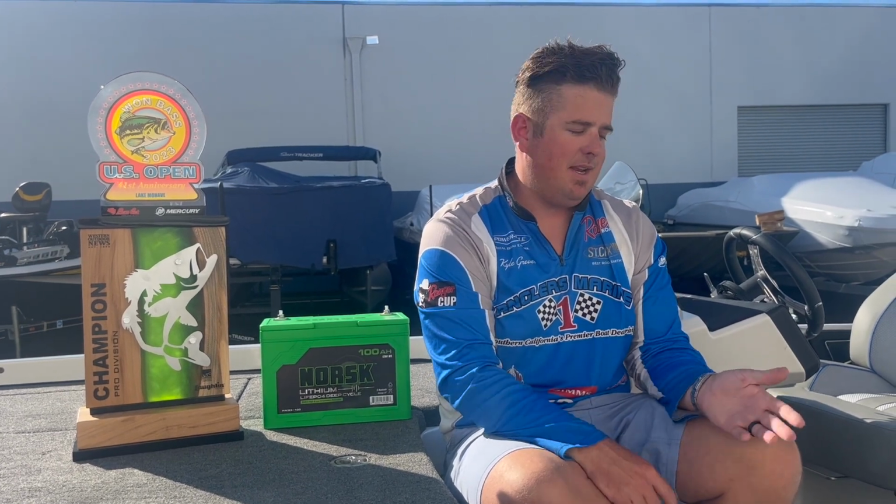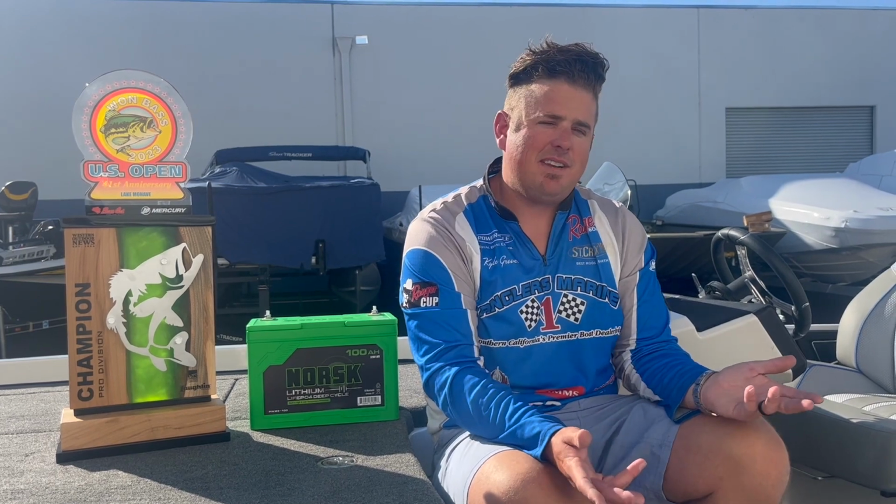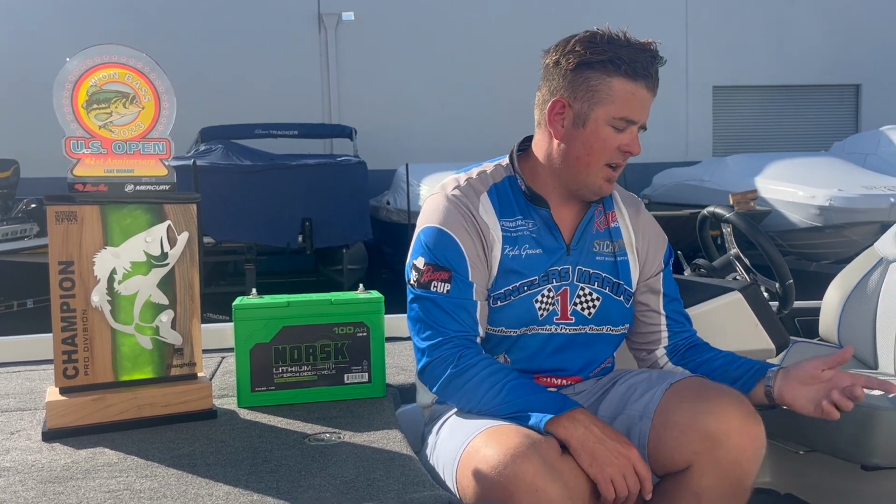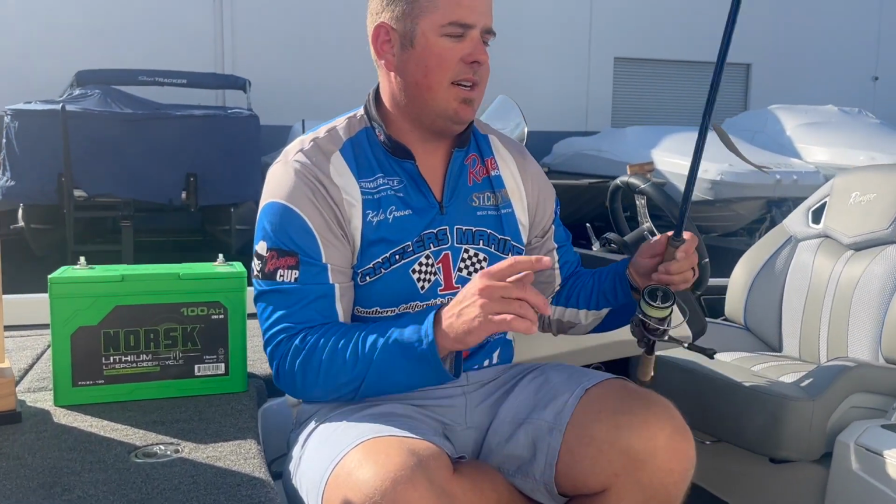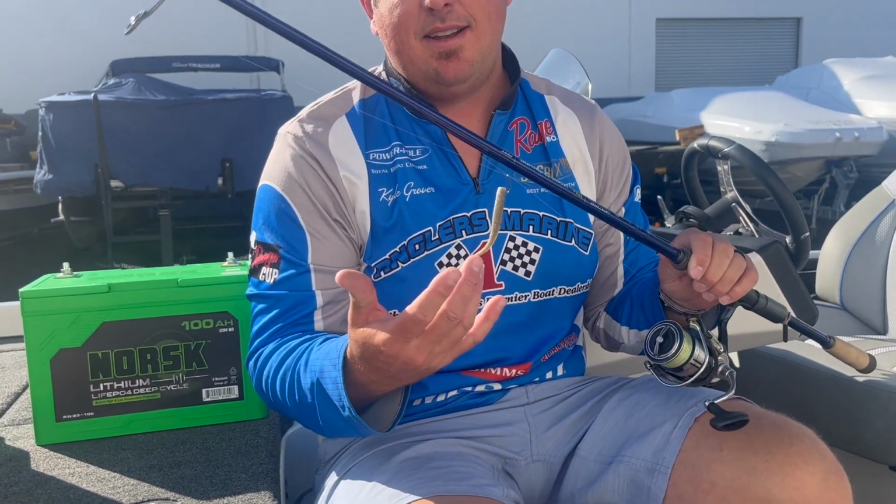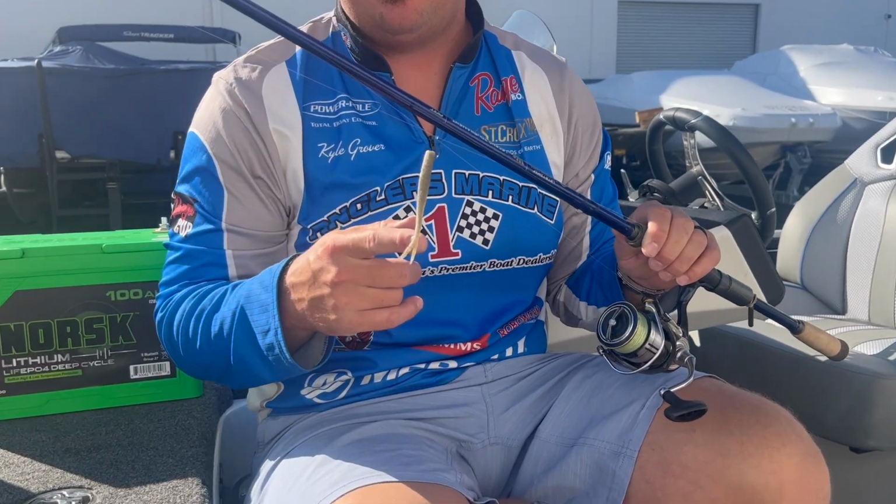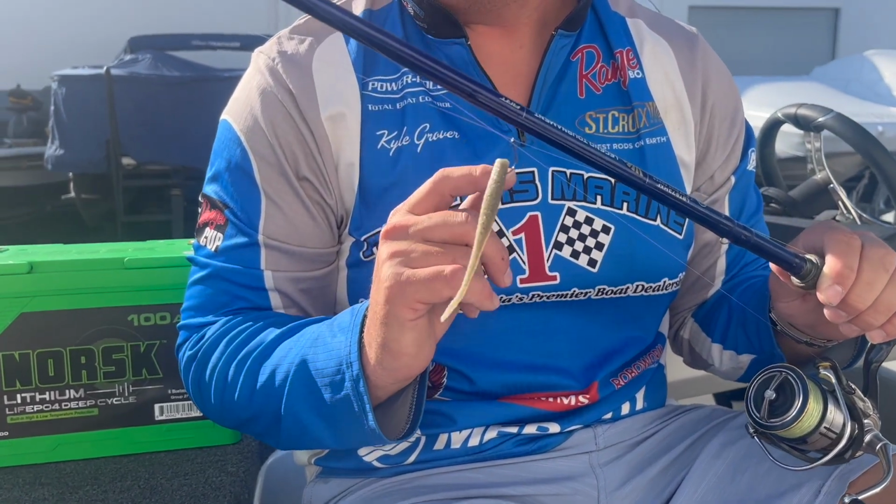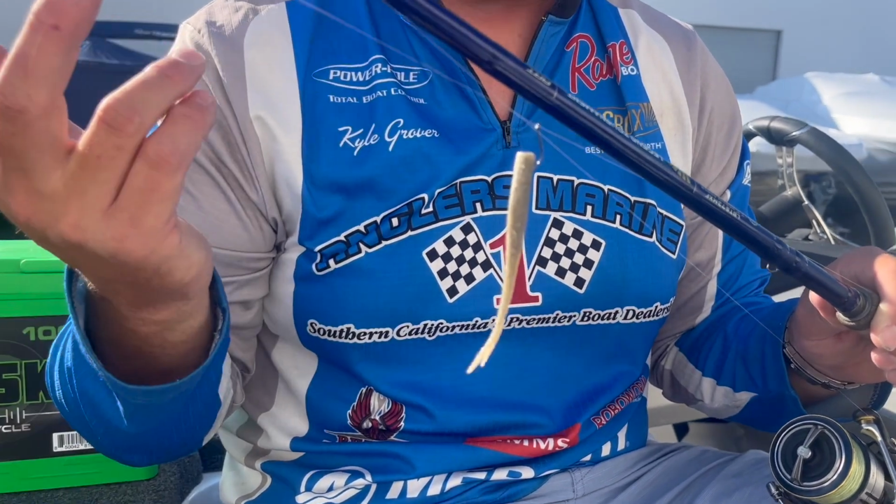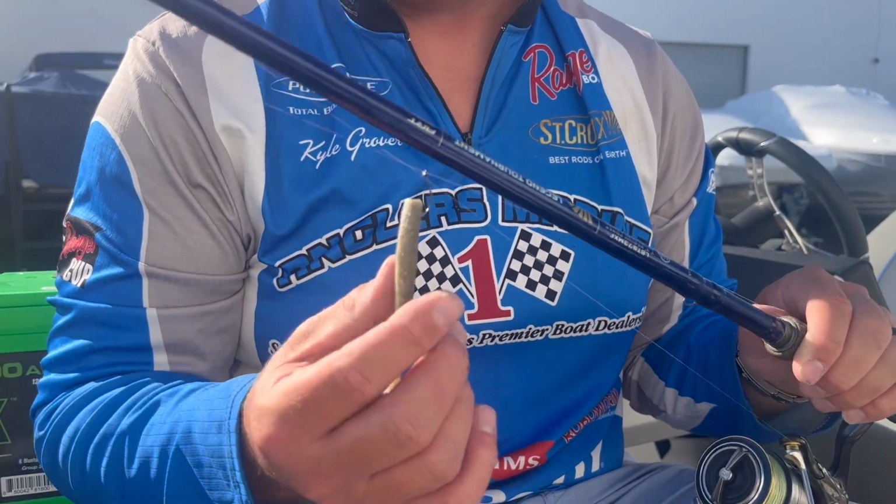Like, I was at Lake Mead, I caught them. I caught, I think, 13 of the 15 fish that I weighed in just on a drop shot. I was rotating between the same thing everybody's throwing, a Max Scent flat nose minnow. I caught a couple on the flatworm as well. I really don't think the bait matters a whole lot.